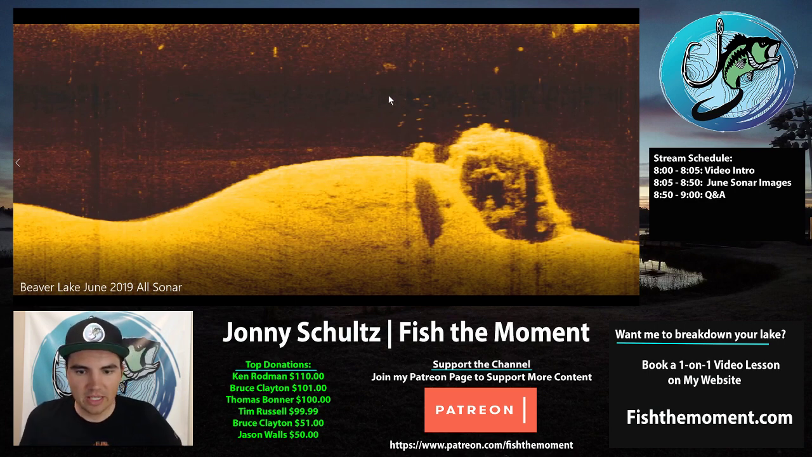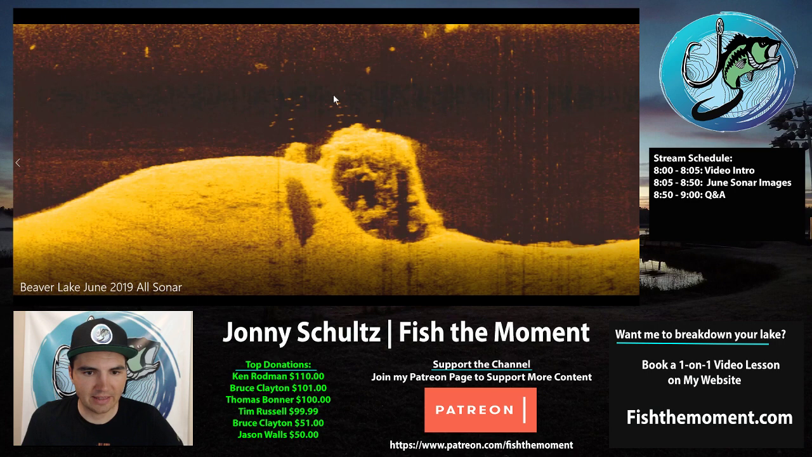But anyways, so if you look at this next image, this is another spot I found. This is on Beaver Lake, and this is a spot where basically there's a giant rock out in the middle of the lake. It's this giant boulder, and it's on a nice little point, little drop, and there's a bunch of fish on this spot. And you can see all these dots, 1, 2, 3, 4, 5, 6, 7, 8. There's a ton of dots on this spot.